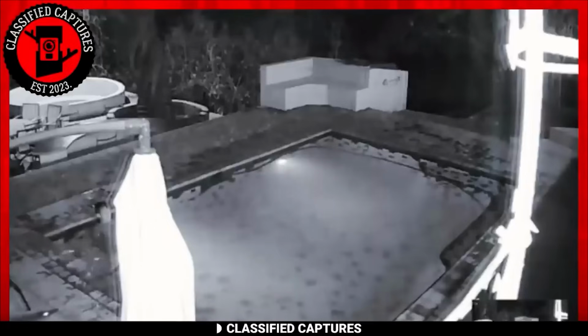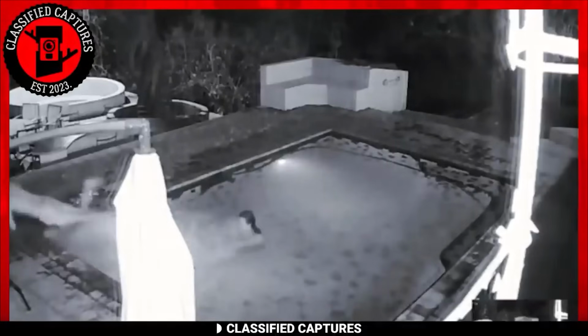The sudden and inexplicable appearance of this predator raises many questions about why and how it found its way into a residential pool.